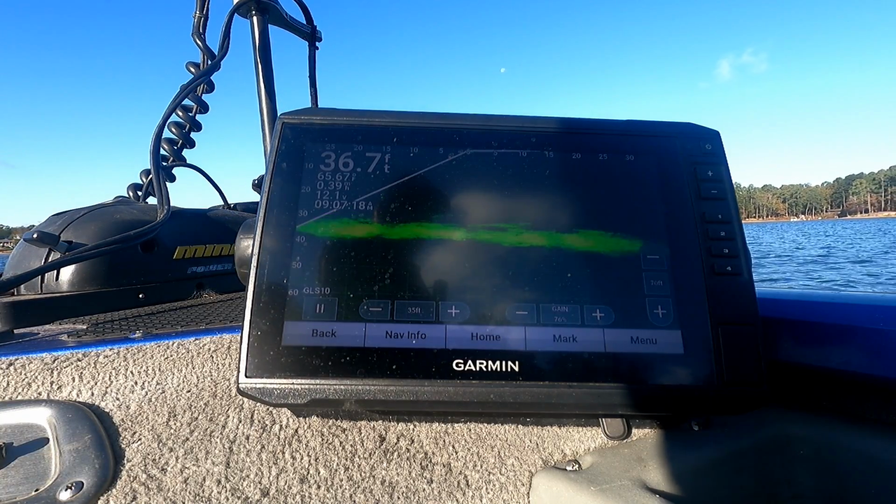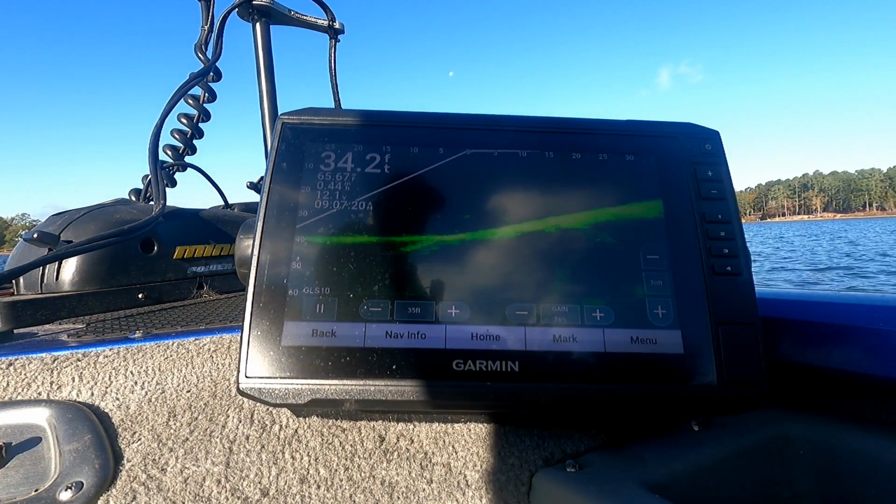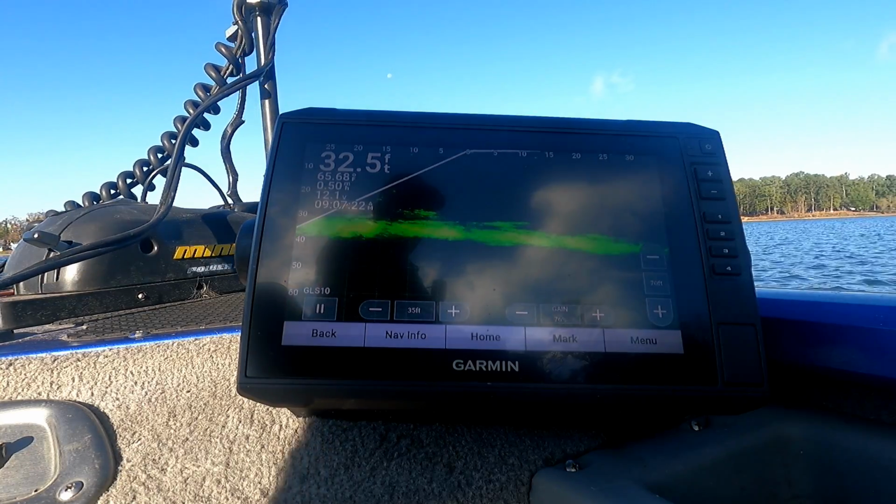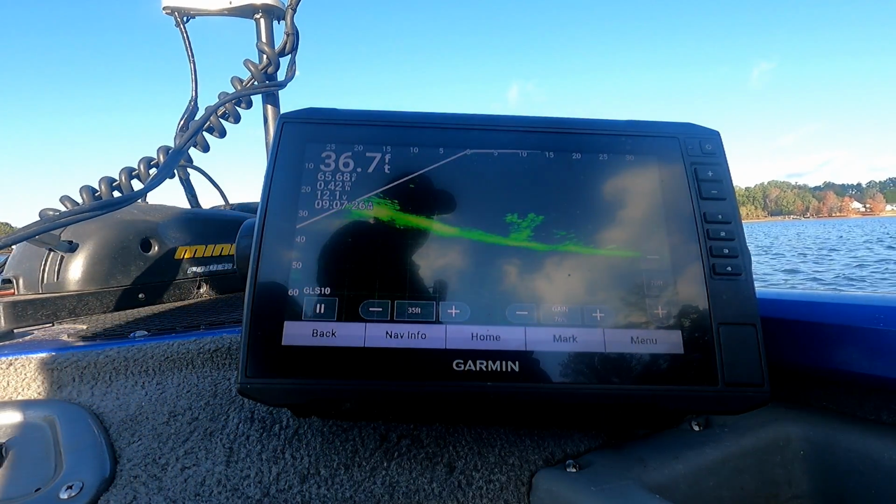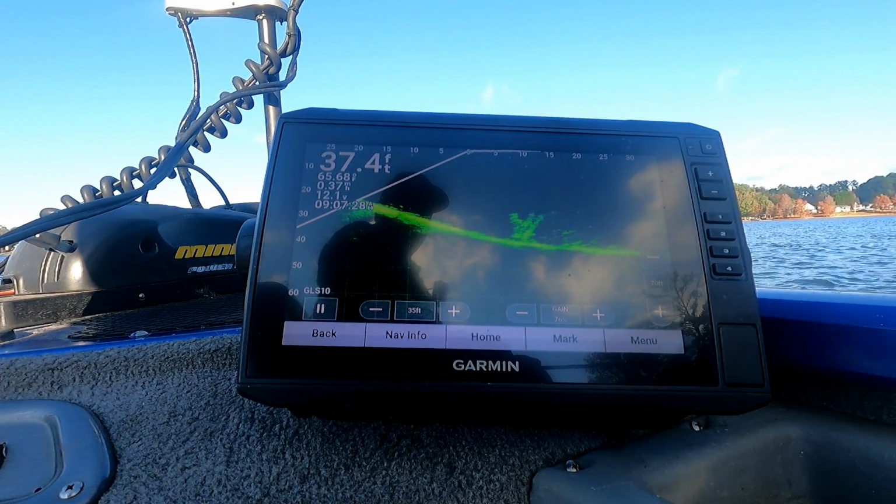But we're not on the fish right now. You don't see them. I'm scanning the area. The one bumped it right there. They bumped it, set it still. They don't want it.